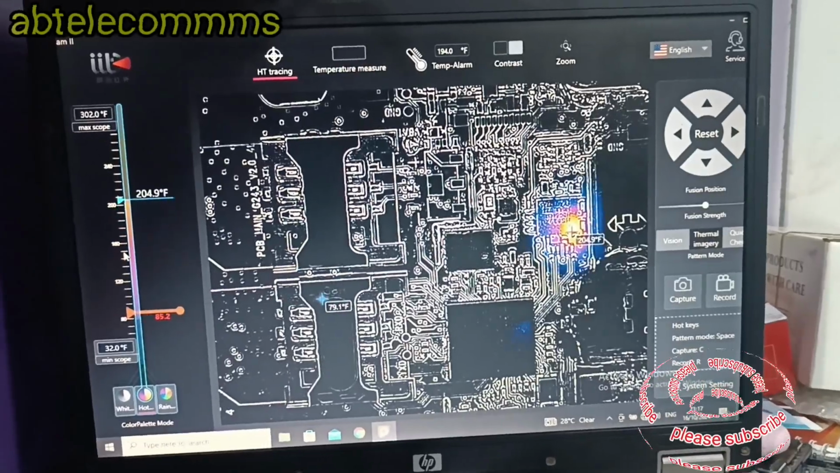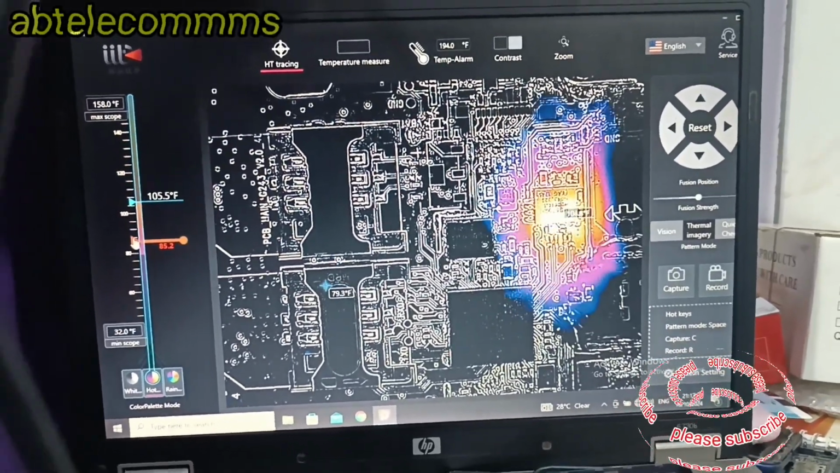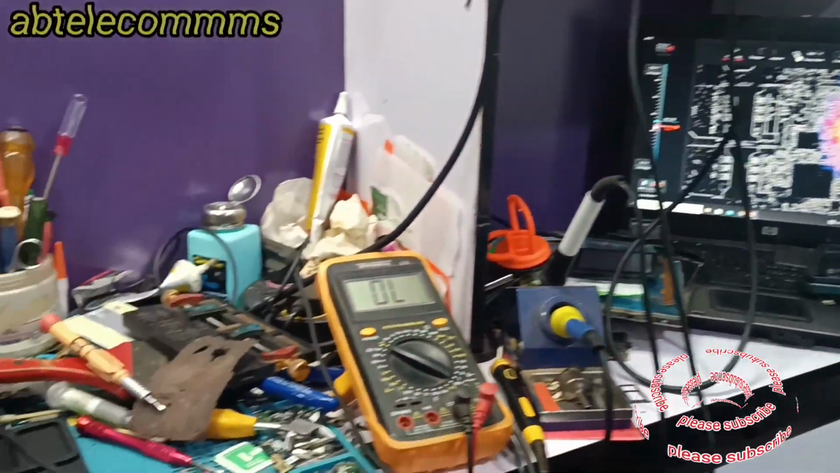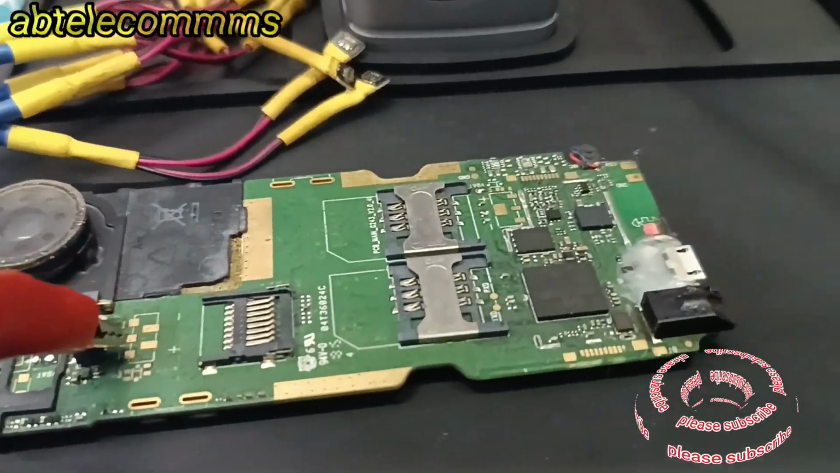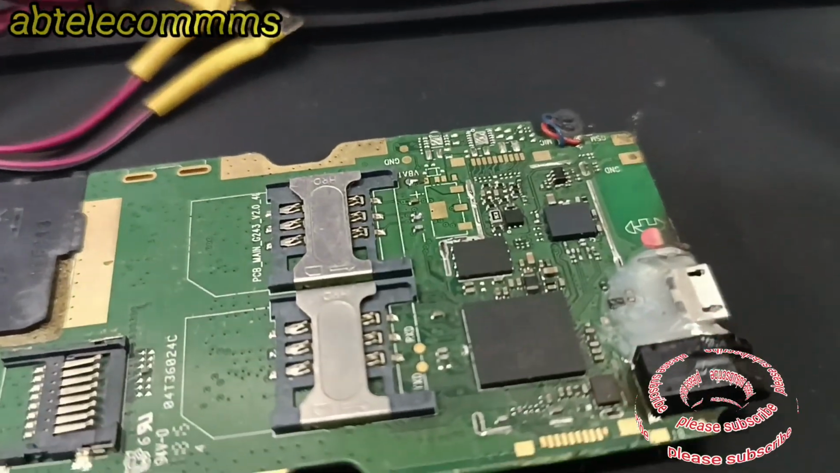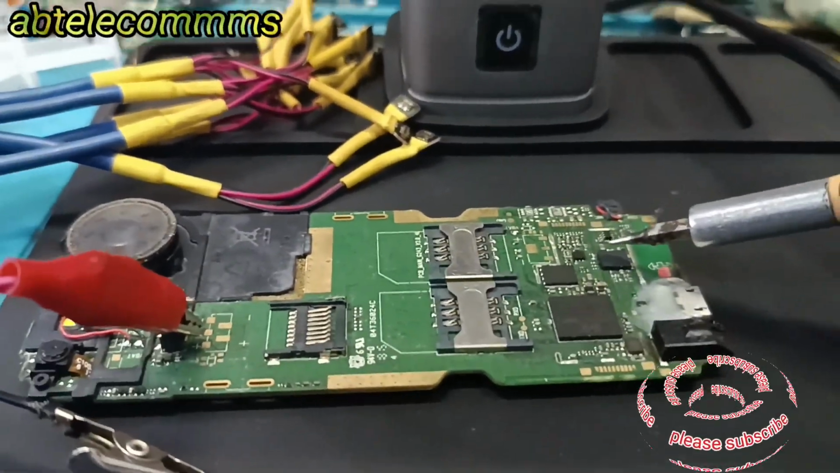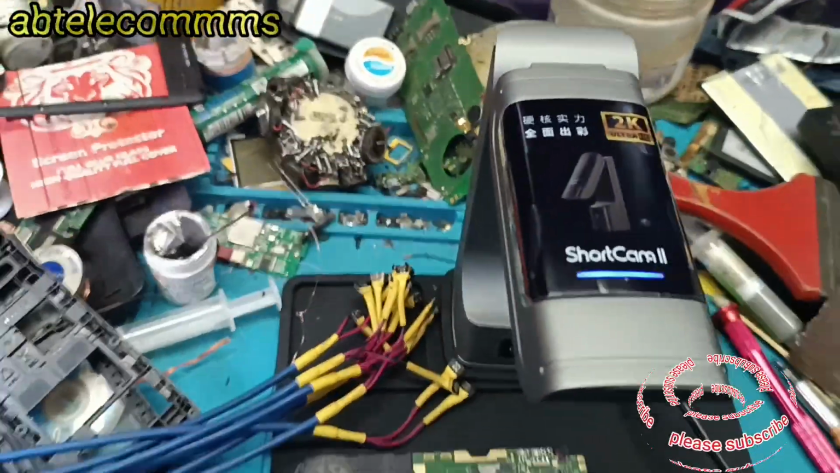You just have to connect your red probe and black probe to ground. Once I connect my black probe to ground, you see that the network IC is burning red hot on the motherboard from the monitor screen. That is what is causing the short. So let's remove the network IC to see if it will solve the problem of this motherboard. As you can see from the video, that's what the network IC looks like.